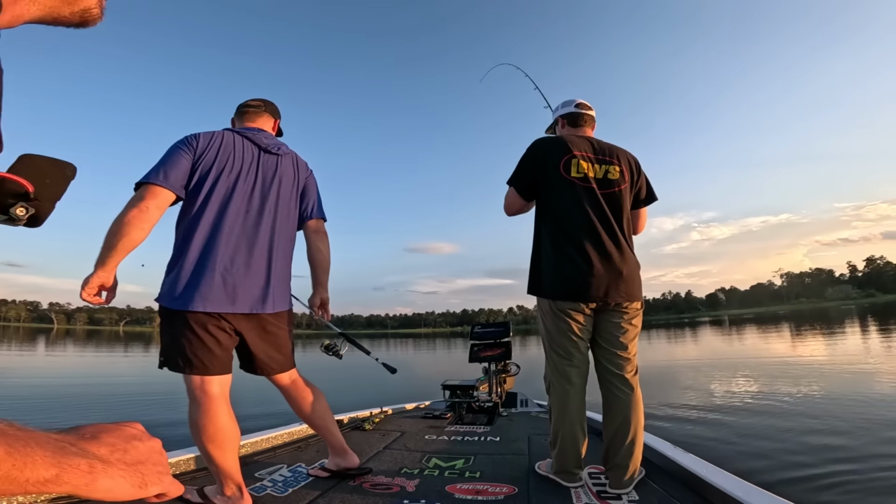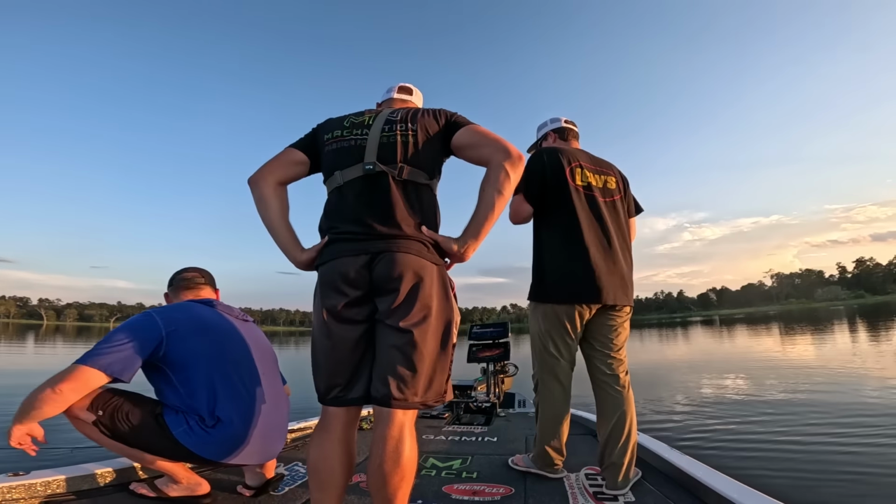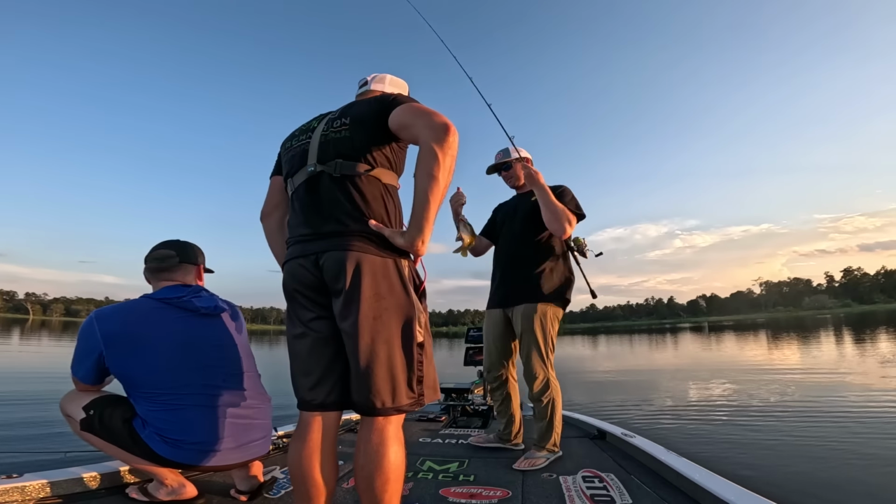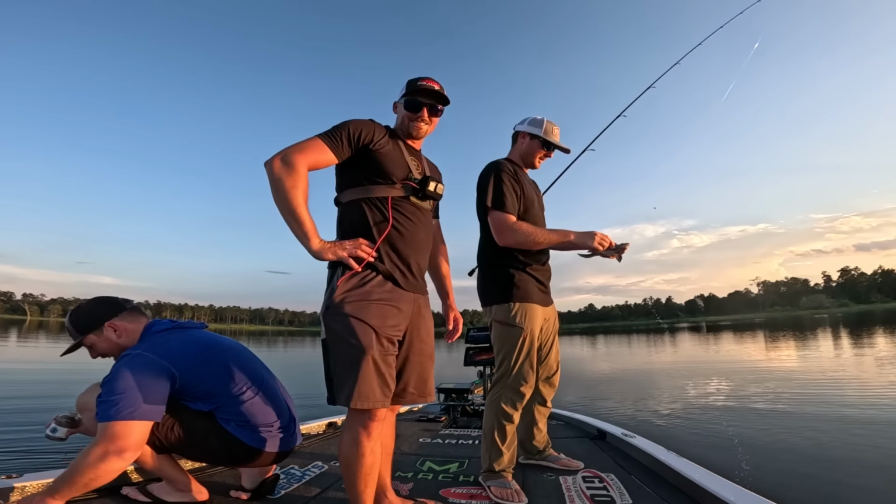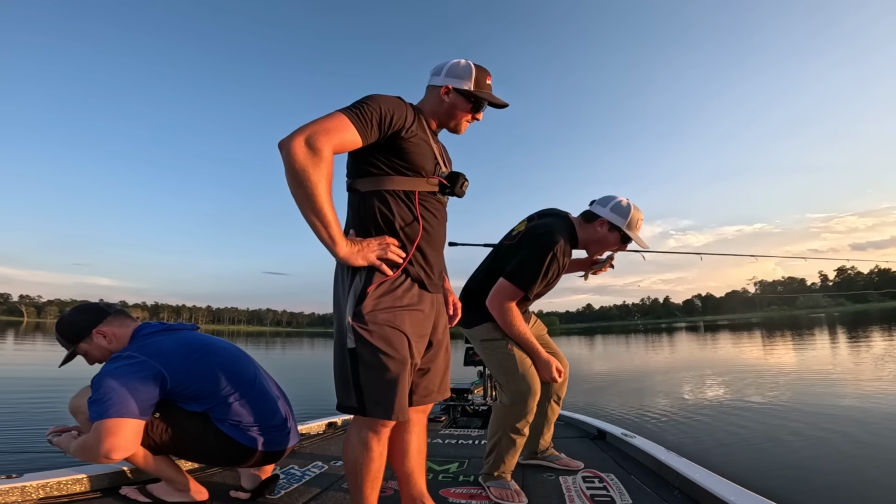Oh, you got him? John's hooked up, finally. Got a little one. Not a big one either. It is a big one, but it ain't a Steven big. It's not what we've been catching. Look at the eyes on that. I know, they're red on that one. That's the first one with red eyes.